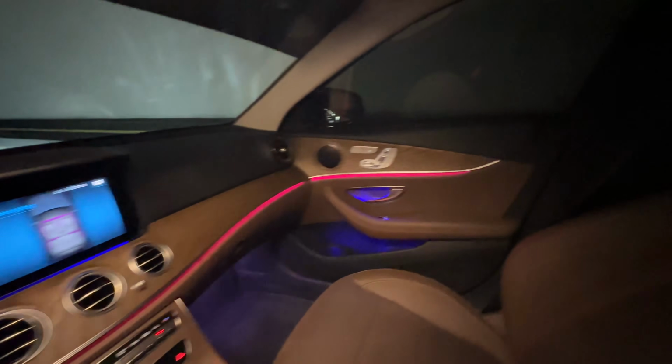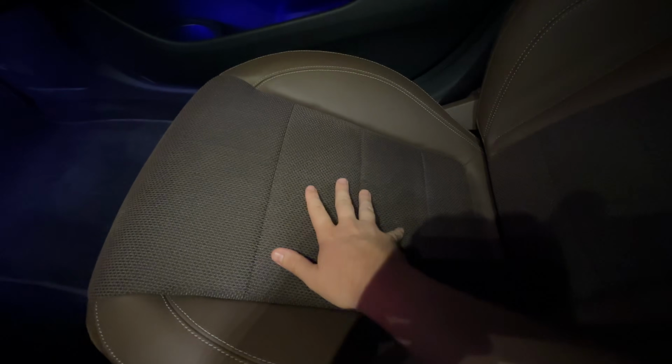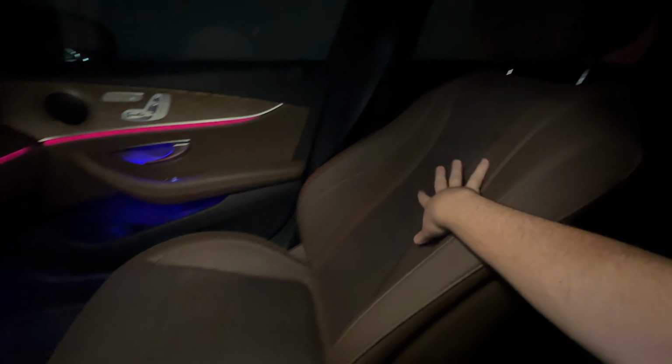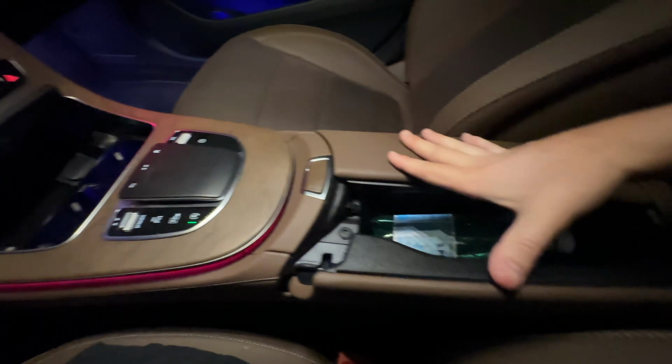Now, something I never thought I'd say before is I actually like the cloth seats in this car. The two-tone with the leather and cloth actually looks pretty good, and I bet it holds up very well over time. Got some storage space in here.